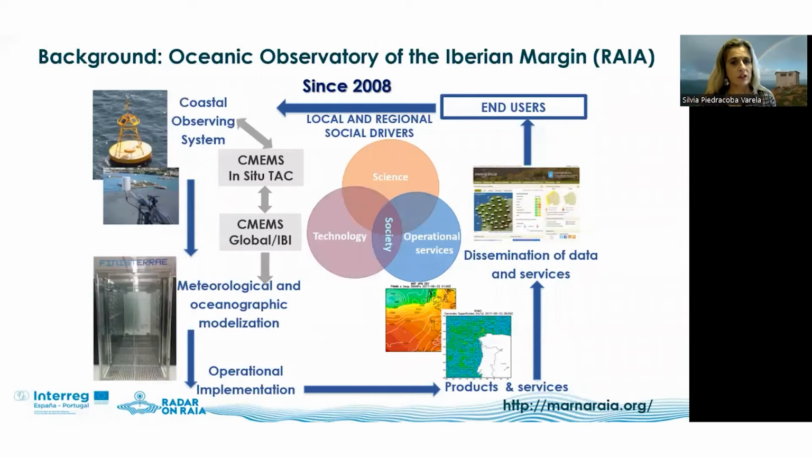RAIA Observatory is the oceanic observatory of the Iberian margin. It supports the development of operational oceanography along the Northwest Iberian coast and was implemented through collaboration of partners of Galicia and Portugal. Here we try to reflect the idea of the observatory.